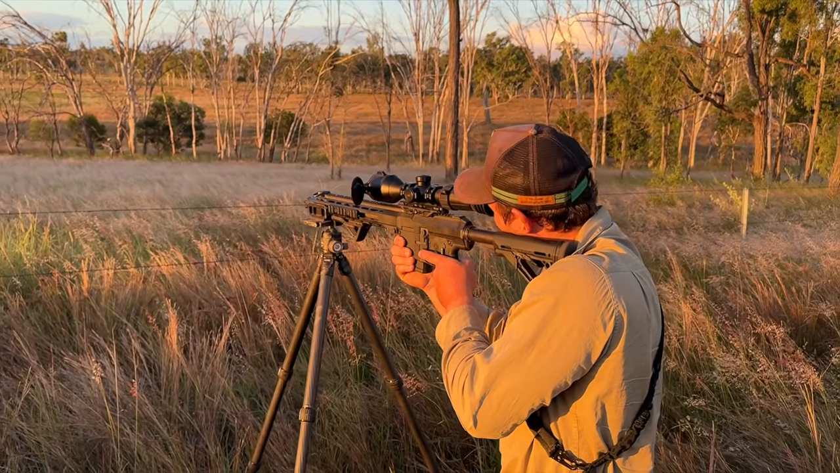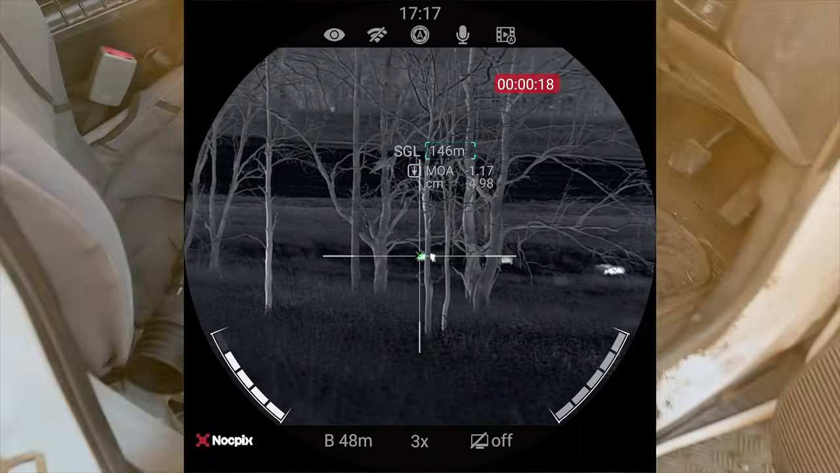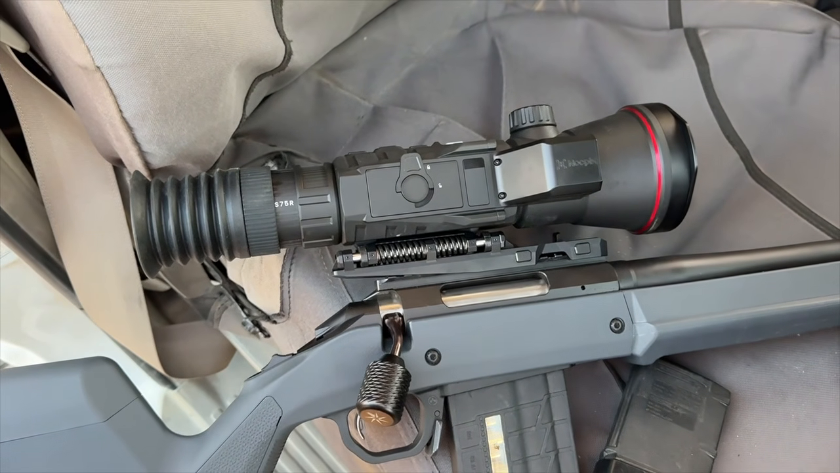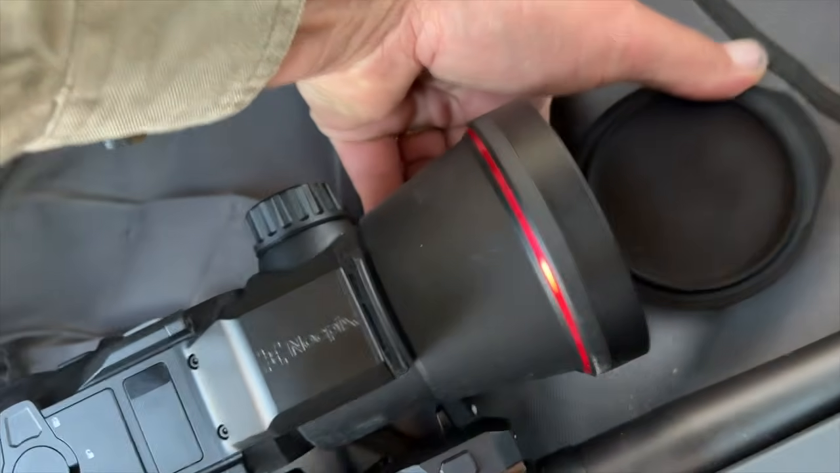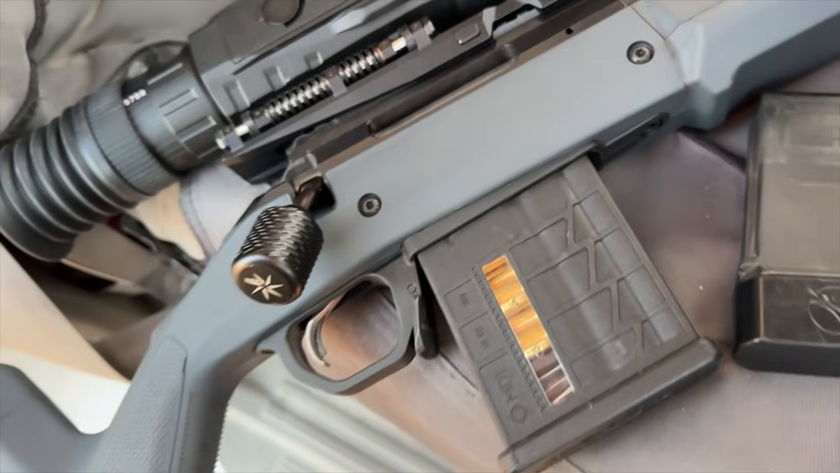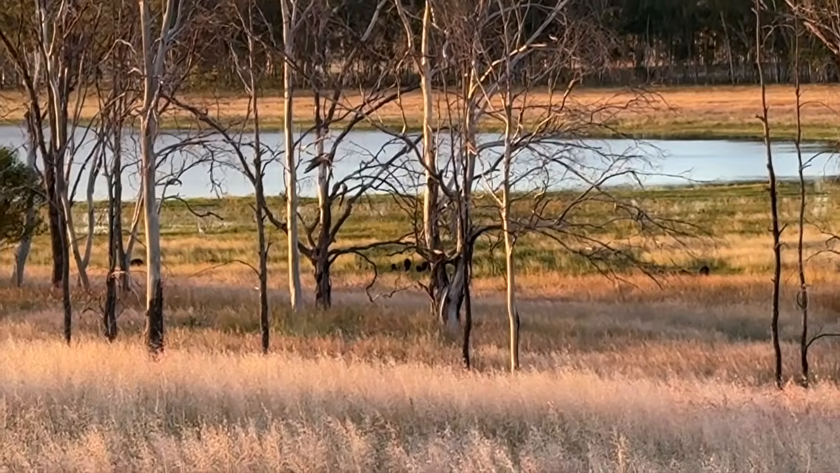Ben's got the MPR 308 and the Ace H50R. And this one here is a Ruger Hunter, and that's the new beast. That's the Ryco 2 S75R. Let's look at the size of that lens on the front of that thing. It's a whopper. So yeah, I just have to sit here and have a bit to eat while we wait. But look at them all. There's a big mob of them down there.